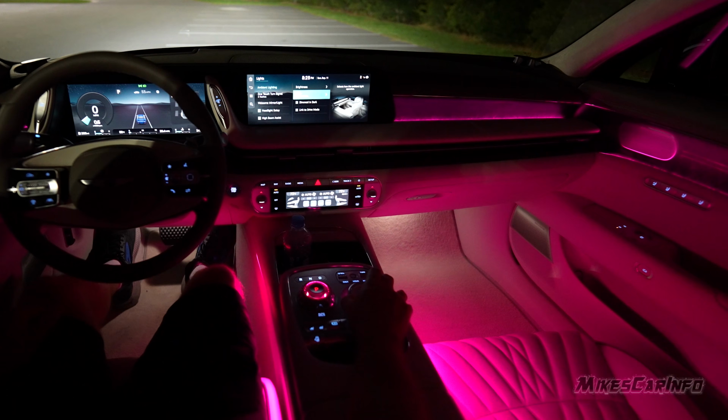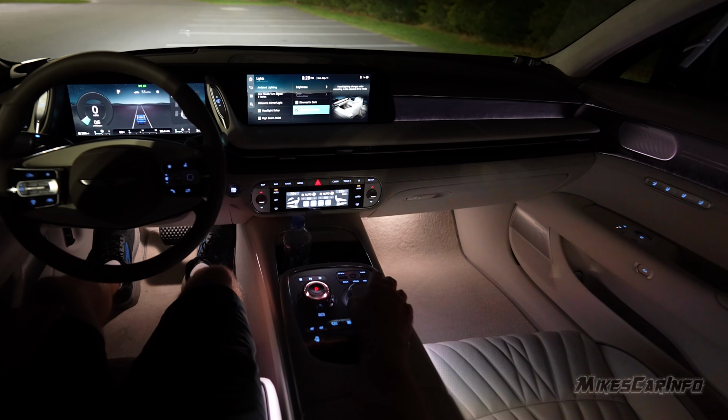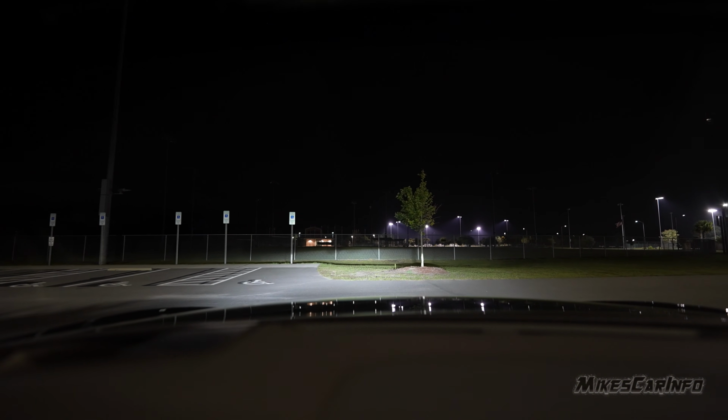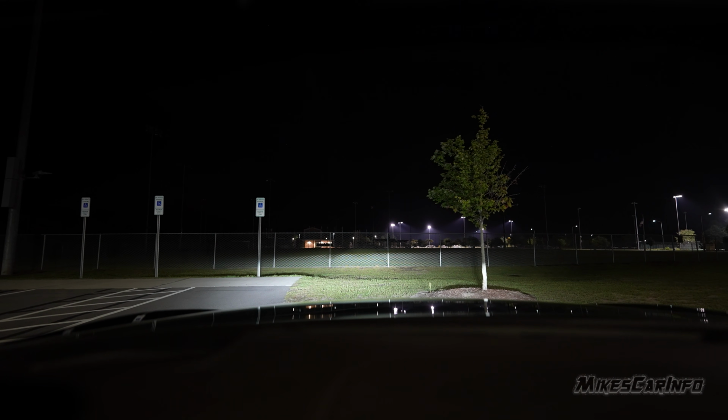So yeah, there's the different ambient light settings. There's the brightness, the color. You can also choose automatically dims mood lighting under darkened conditions. So when I click that, apparently it's not dark enough to dim it right now, so it only does it when it's extremely dark. You can also link to drive mode, so depending on what drive mode you're in, it'll change the color there.